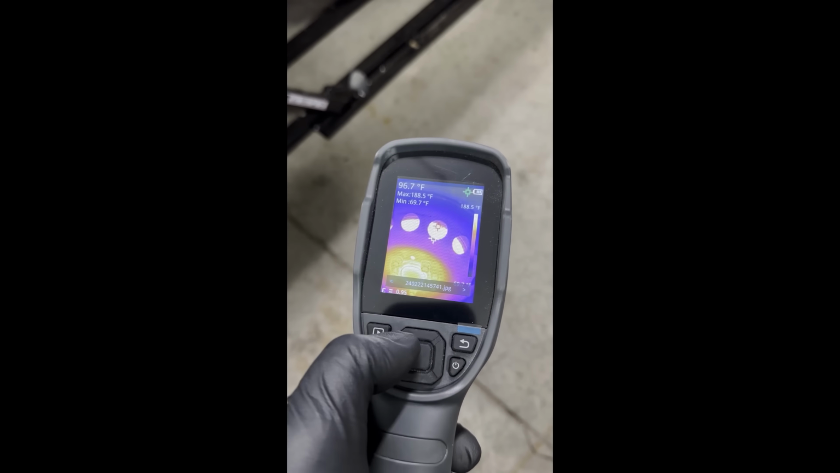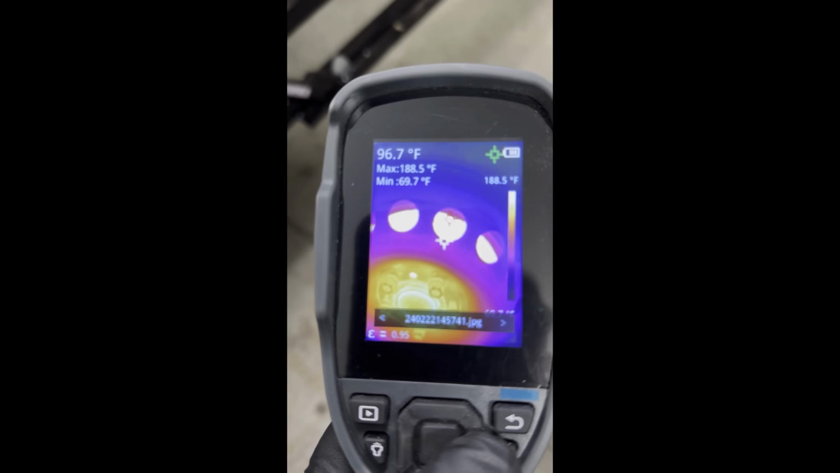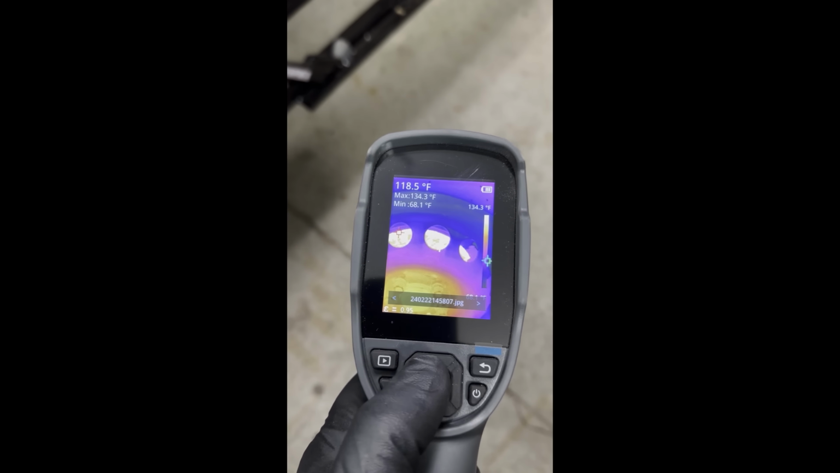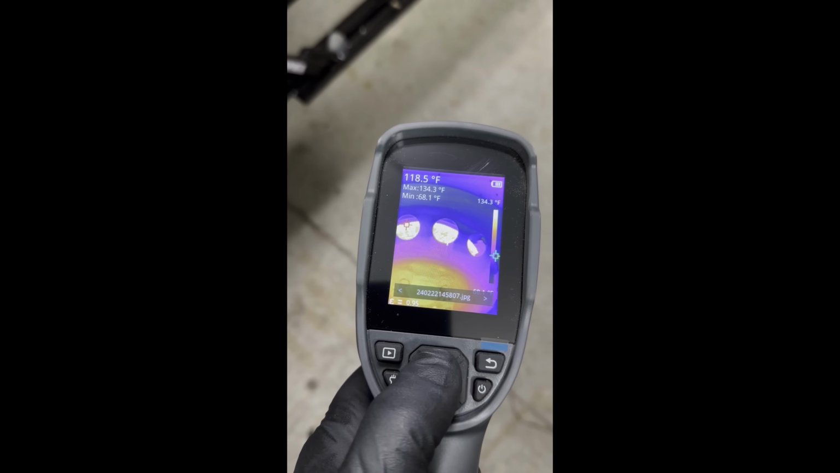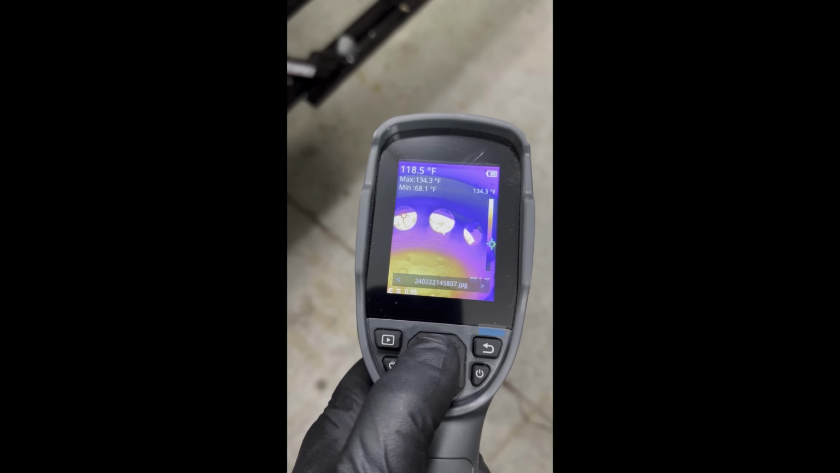So we went around the vehicle with our TC005 on the left rear and the right rear, and you can see where the red crosshair is aimed right at the brake rotor. The left rear is at about 188 degrees, and the right rear is at only about 134 degrees at its hottest spot. This was just after about a 15-minute test drive, braking intermittently and letting them cool and whatnot.